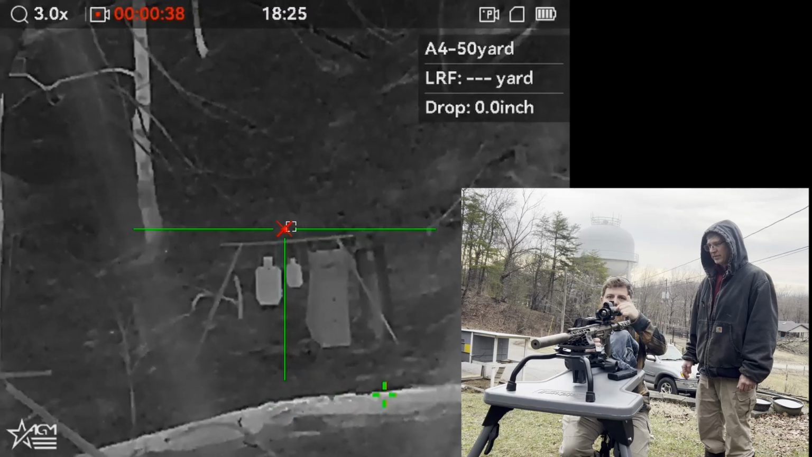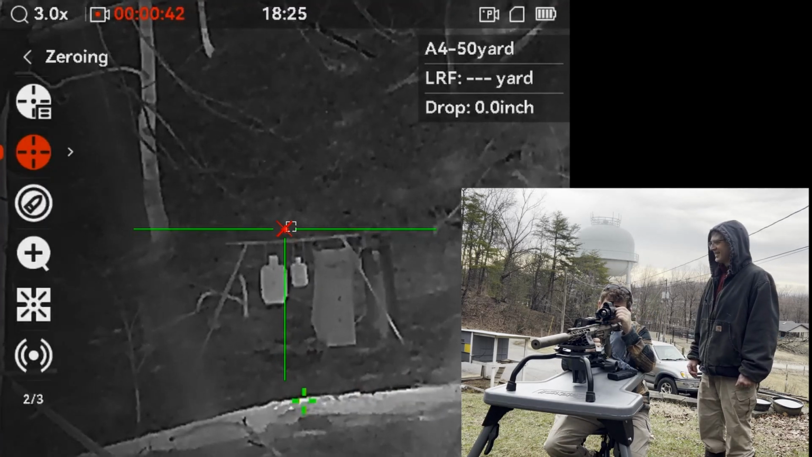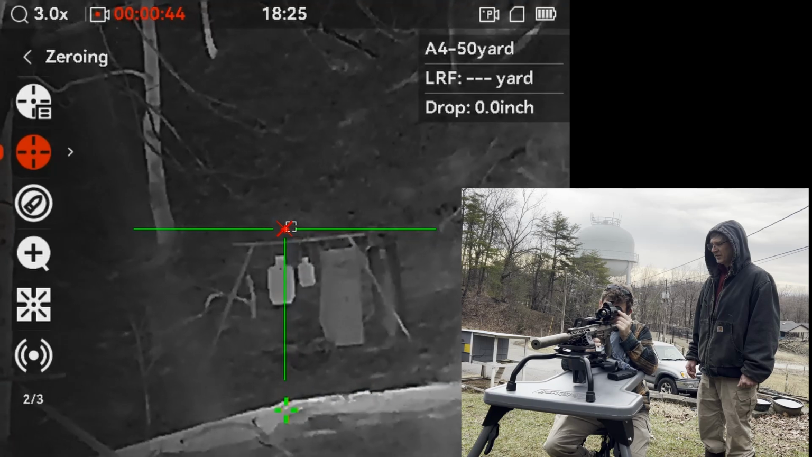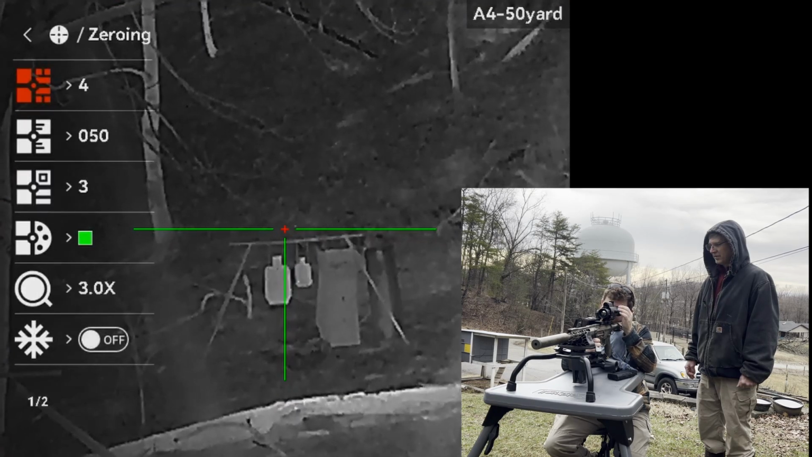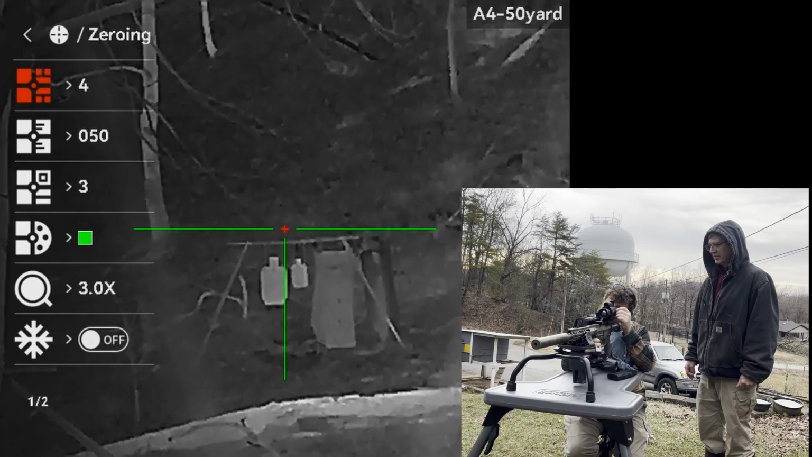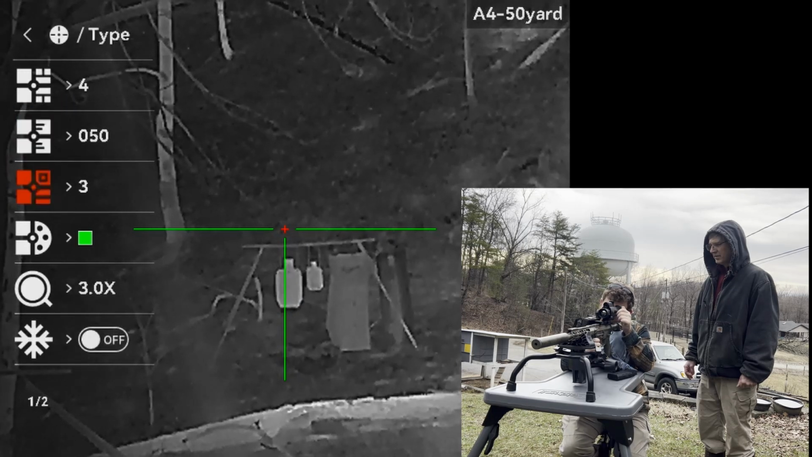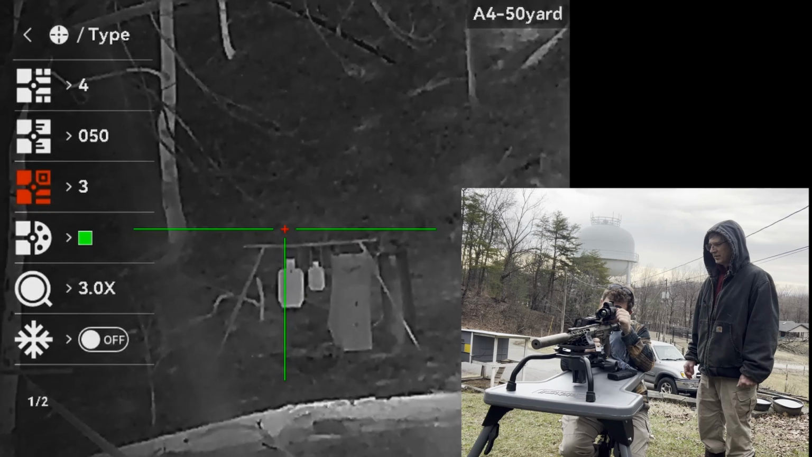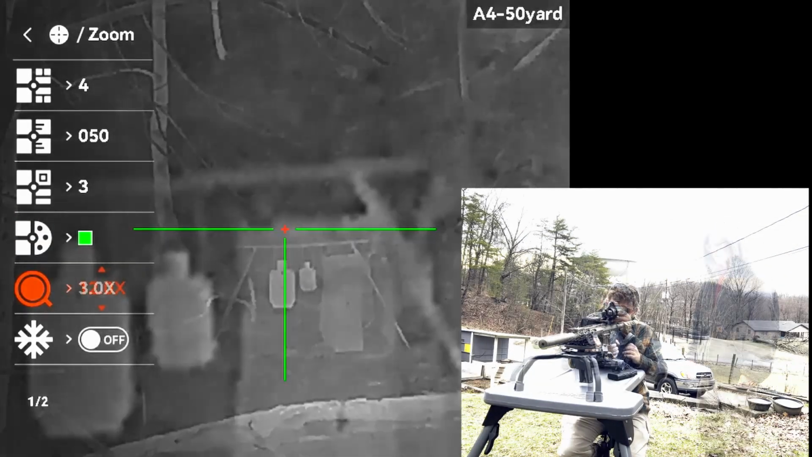So you can see me on here right now. Let's talk about what we're going to do. I'm going to go into the menu, go to where it says 0, and enter that. I want to make sure I've got a blank profile. I've already set this profile up, so we'll be on A4, sighting it at 50 yards, using the third reticle, it's green, at 3 power.